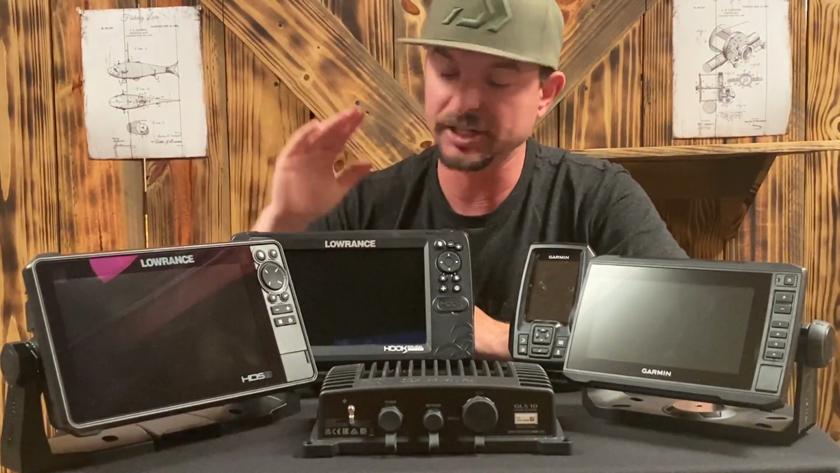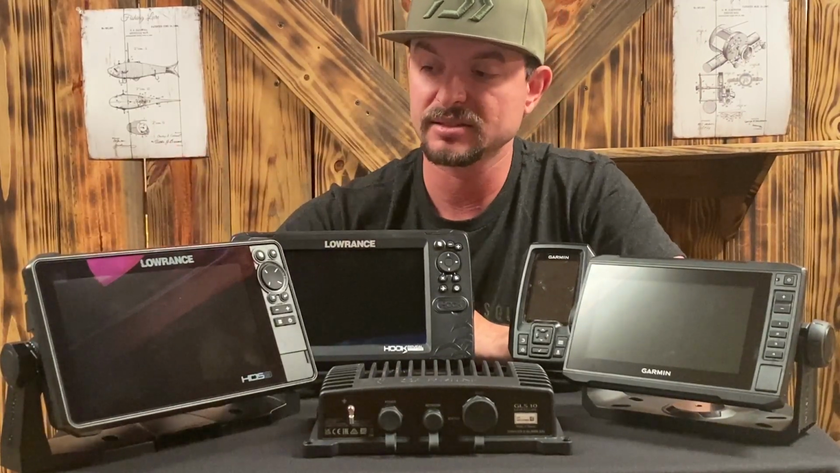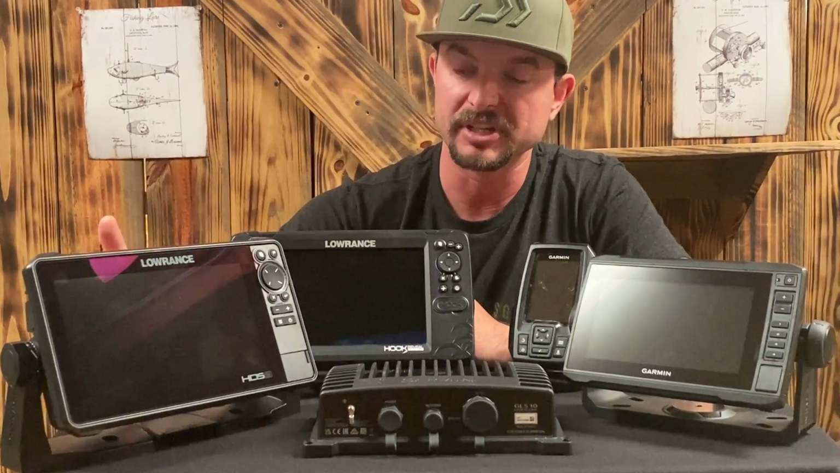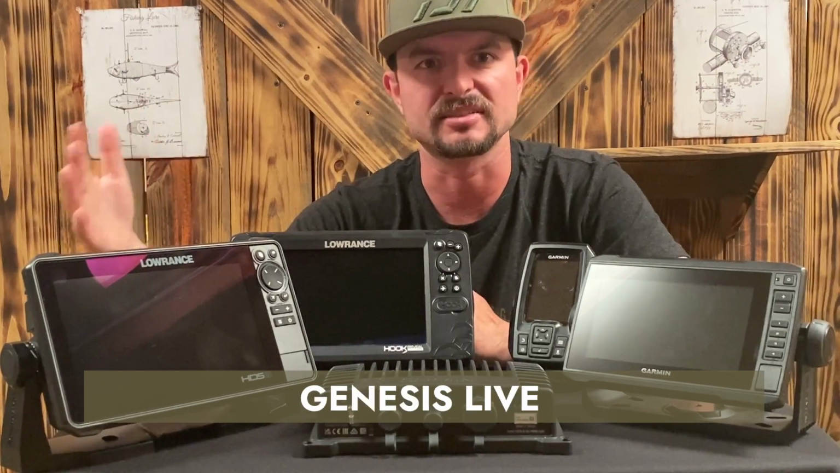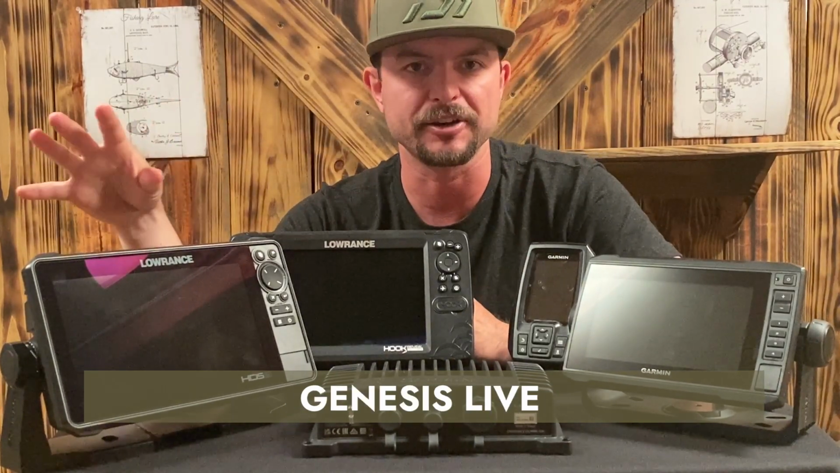It had all the features that this one has, plus it has more capabilities like active target and the Genesis Live, which is like mapping your area as you move through the water. So the map will give you a general depth, where this with Genesis Live will actually give you the depth that you're sitting in, and it'll map it for you and save it if you have the memory card inserted.